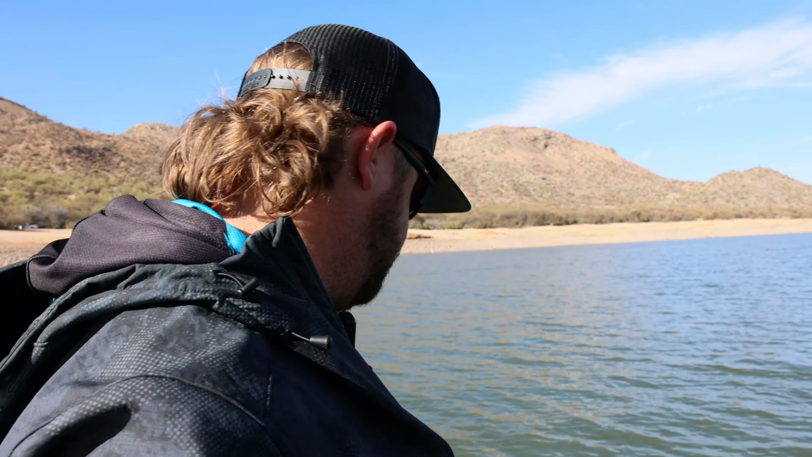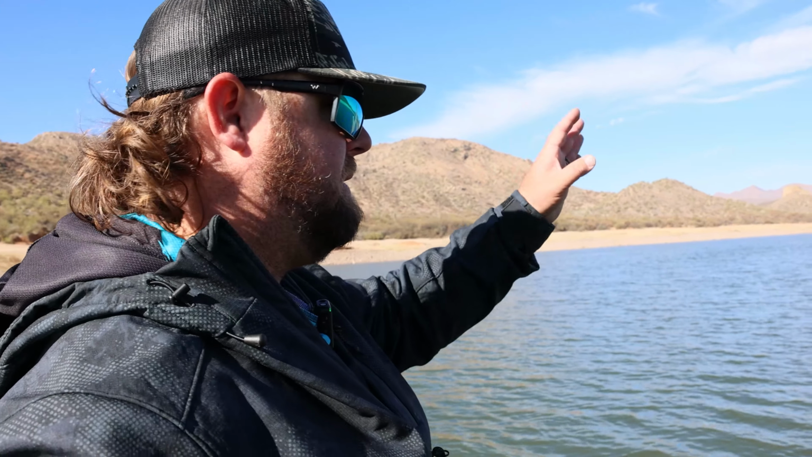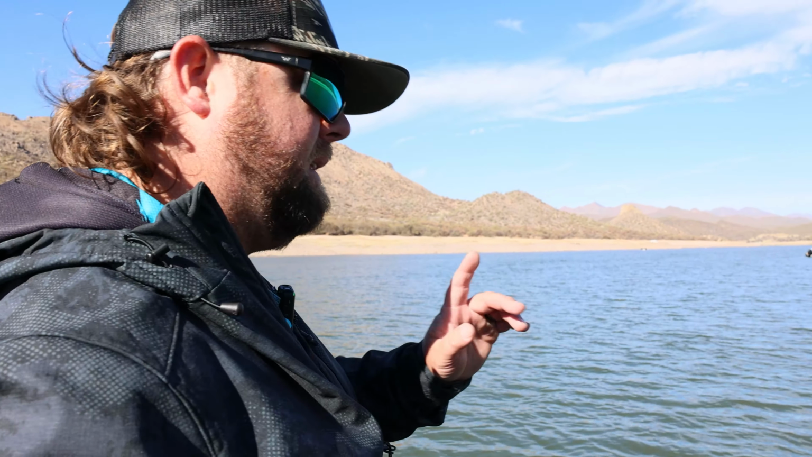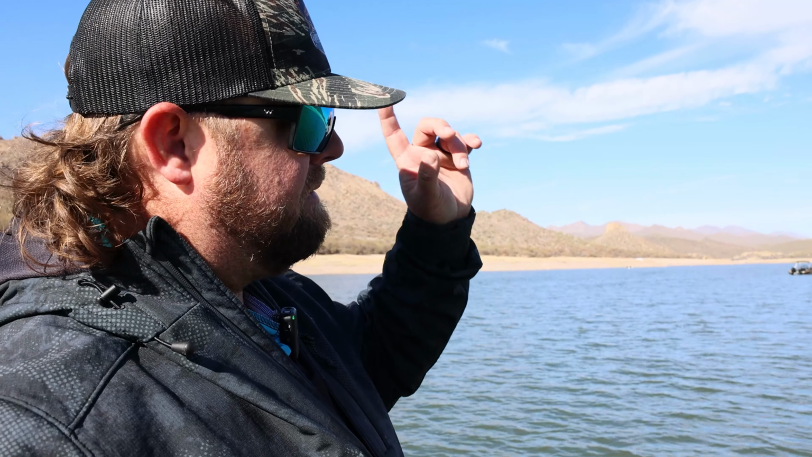It takes a very accurate cast. Getting your line up right, you got wind to keep in mind as well. Been very, very good. I'm trying to find them, like I said, way out in the distance. You will catch some close by as well. A lot of times, those better bites come on the very tip of that cast.